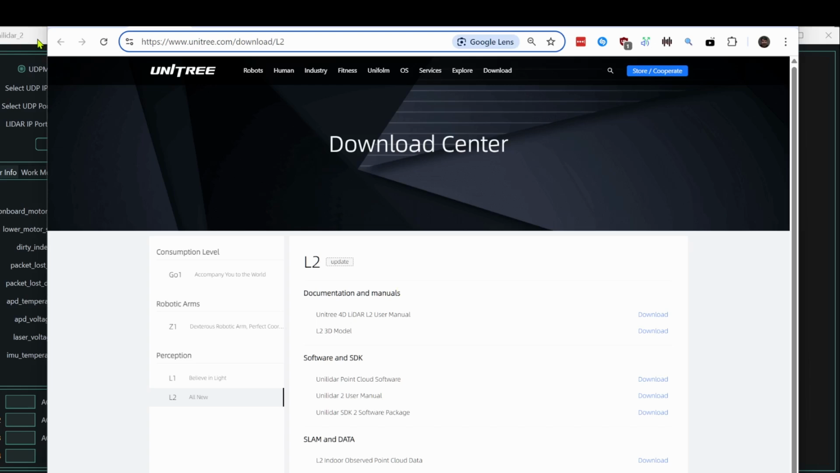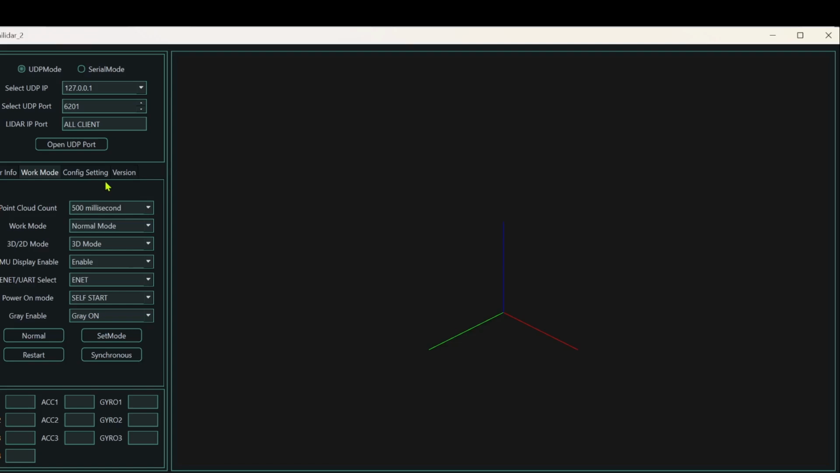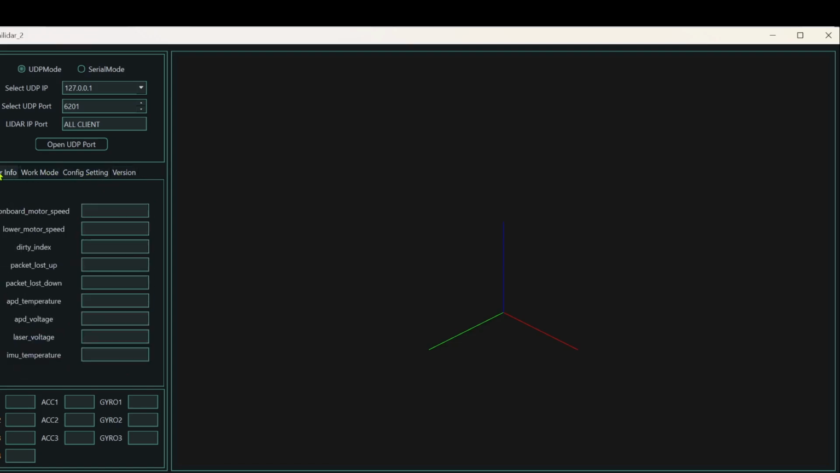So once you load up the software, it looks like this. I'll explain. This section right here is where the point cloud will show up, and then there are some configuration panes over here. The top section lets you configure the connection to the device. The next section is this tabbed interface right here, where most of the settings are defined or viewed. And then the bottom section is solely IMU data.